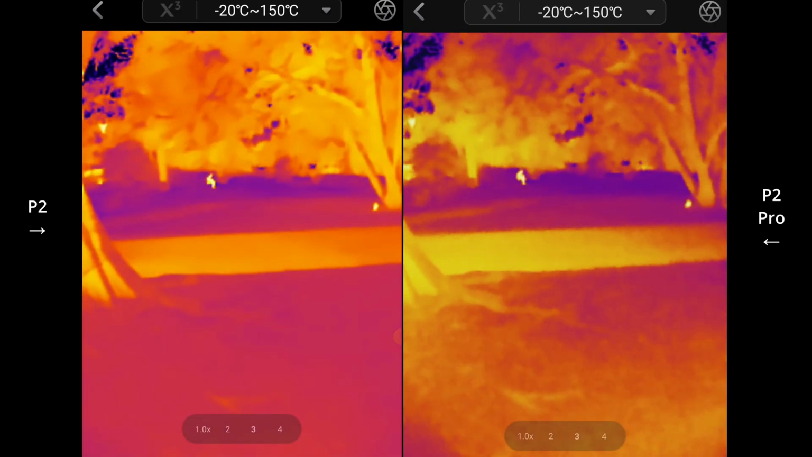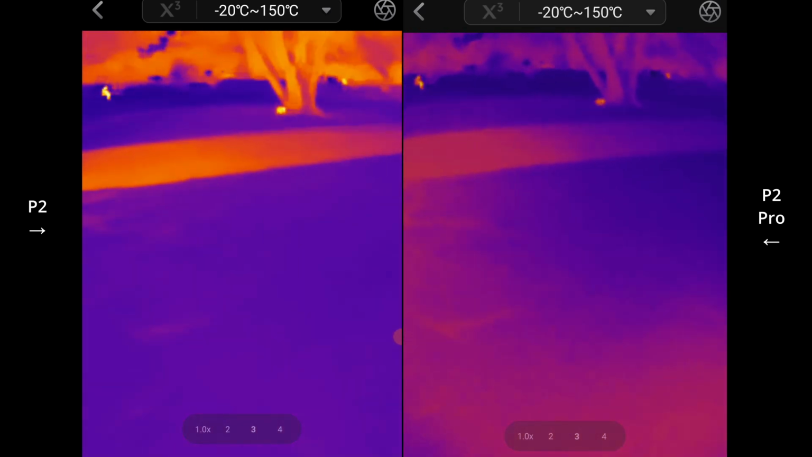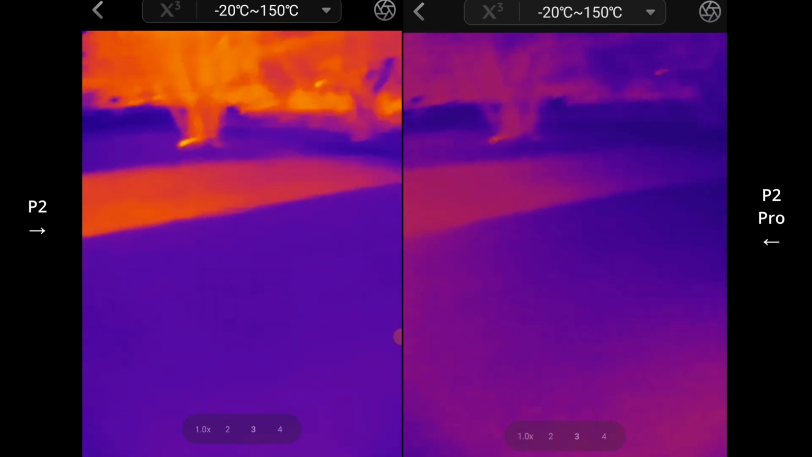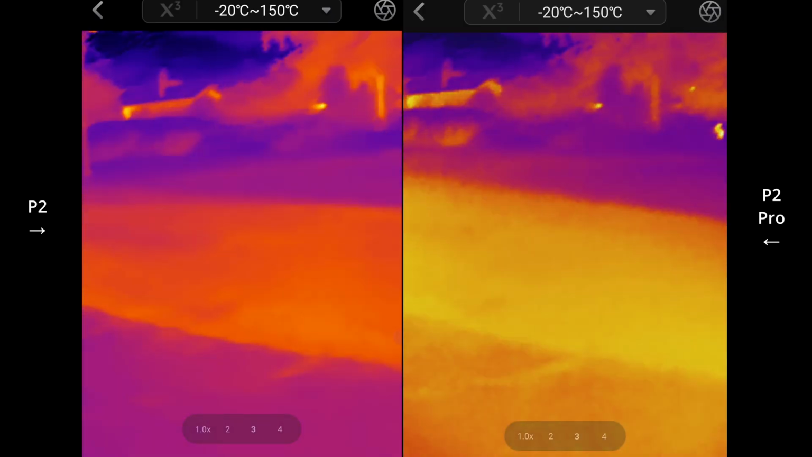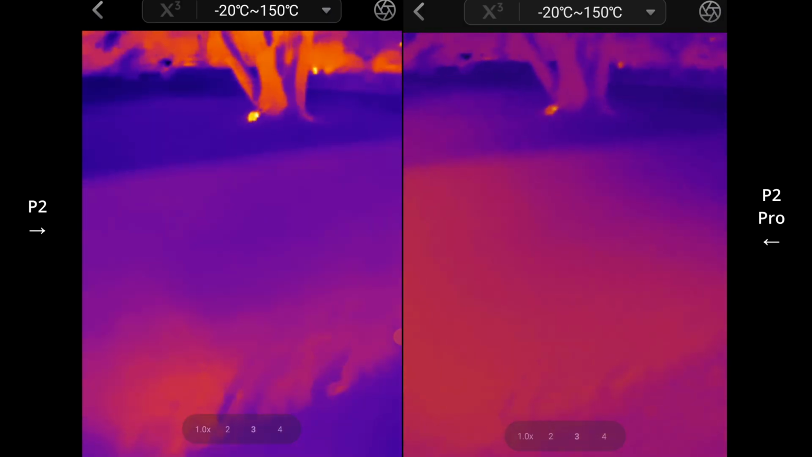Oh, what's this? A guy sitting there on the bench. Okay, dark. Would not have noticed him. It's like completely dark here.